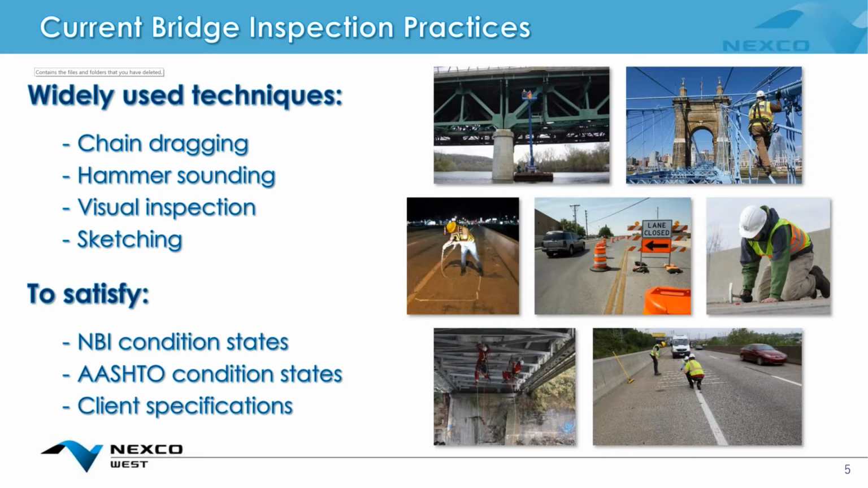The visual inspection, which may involve sketching and note-taking, all of which require direct access and prolonged times for the labor hours. And so this is all meant to satisfy MBI, AASHTO, and other client specifications. So yeah, this is kind of the current scenario.